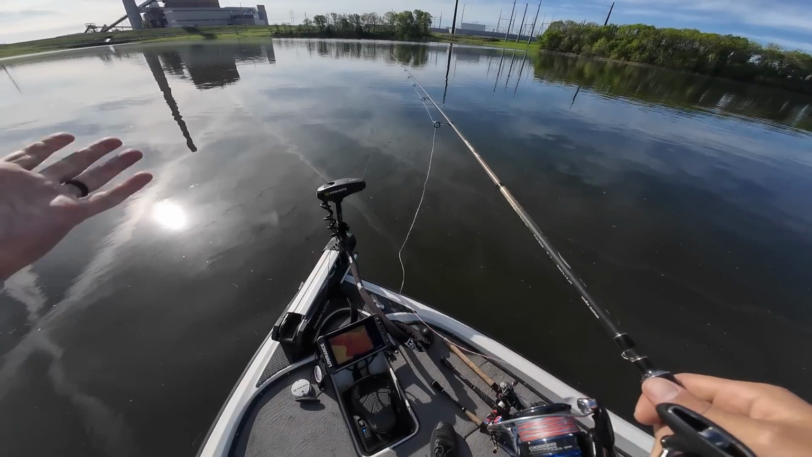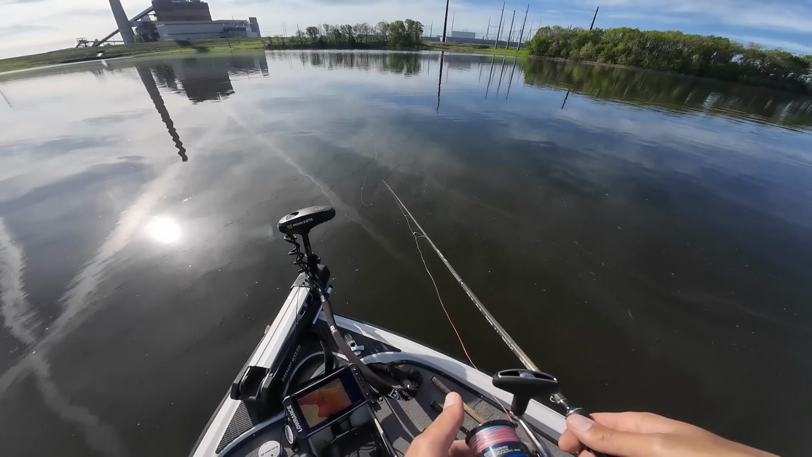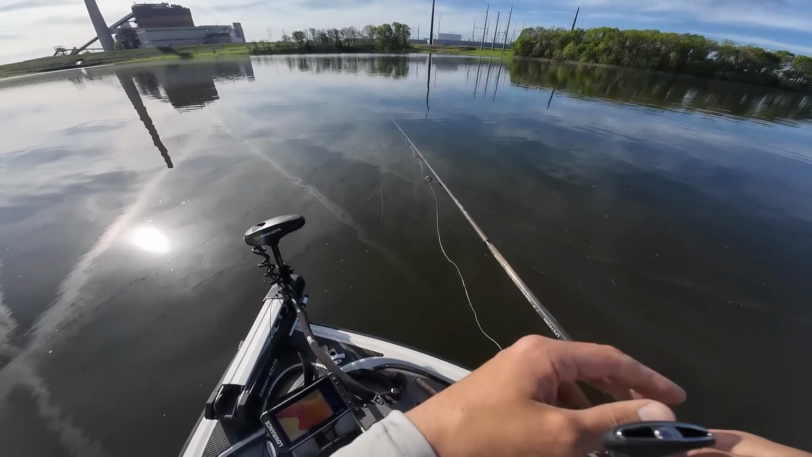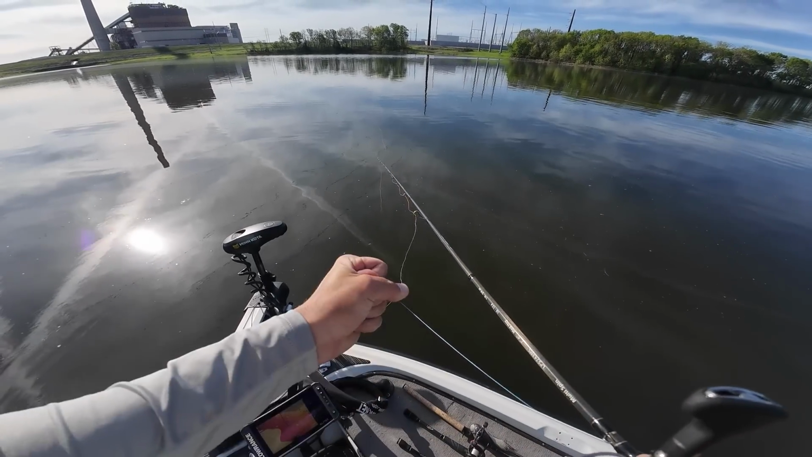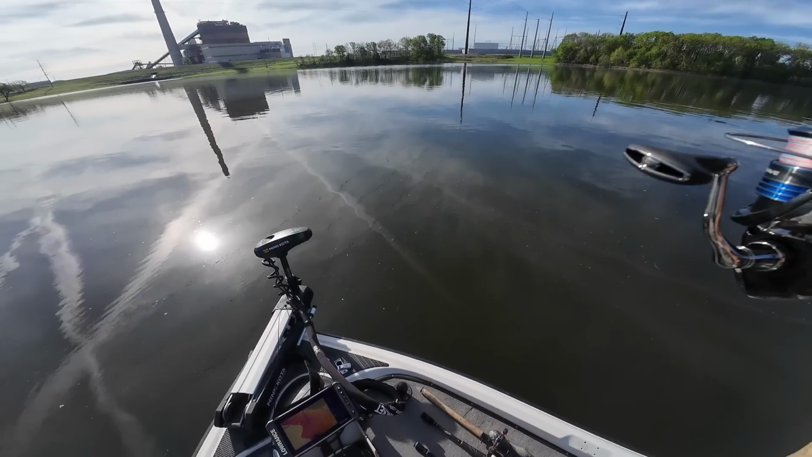Now, I like to spend about 10 minutes per spot. I've been here for about 10 minutes. That's about as long as I spend on any of these spots. And we're just gonna see if any of these fish are interested in biting. This worm is slowly working down there. It's finally down to the bottom.